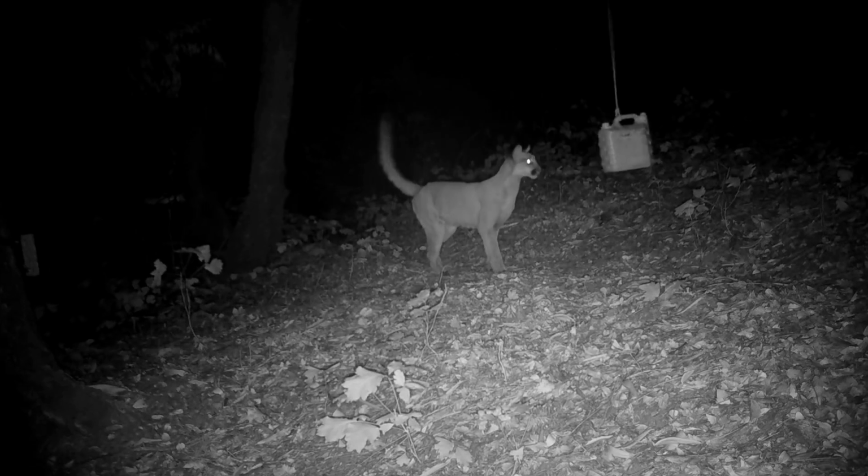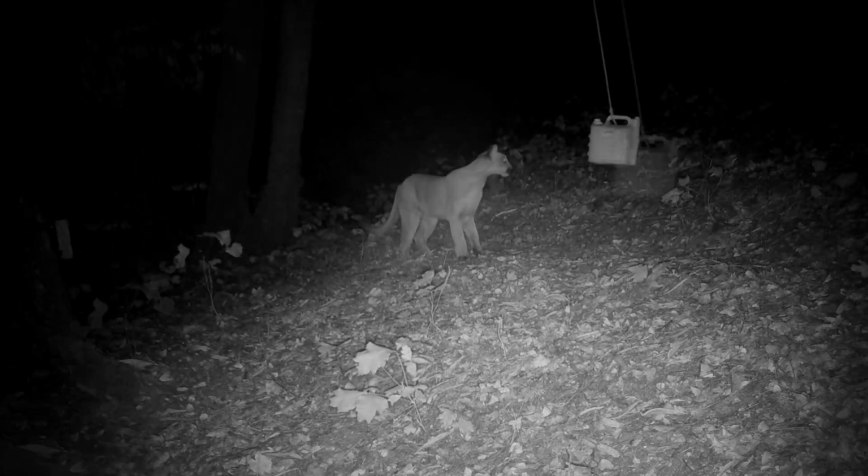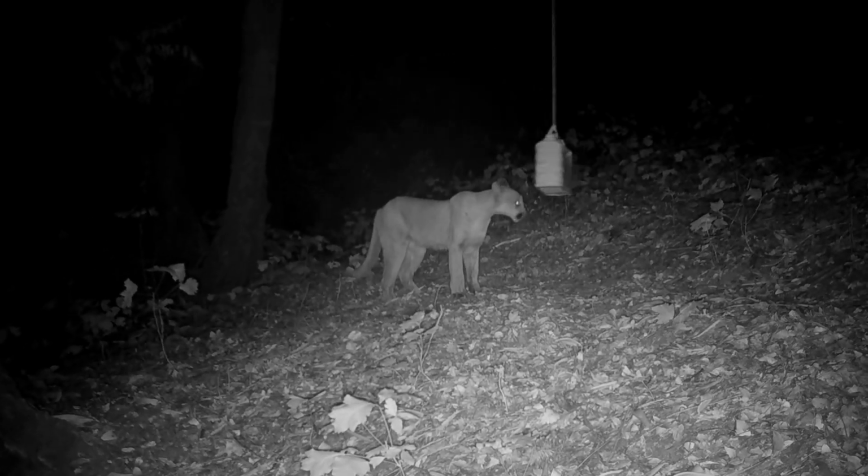This cat, a young adult I believe, saw the jug as more than something to sniff. It was the only puma that showed an aptitude for tetherball.